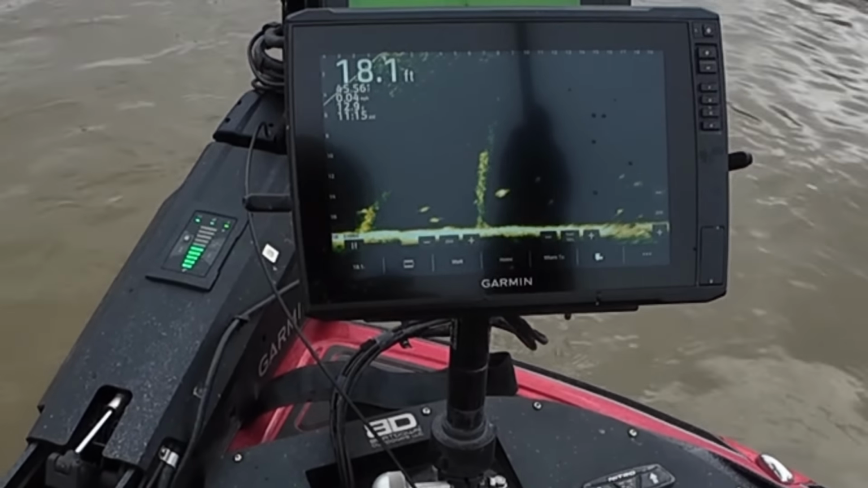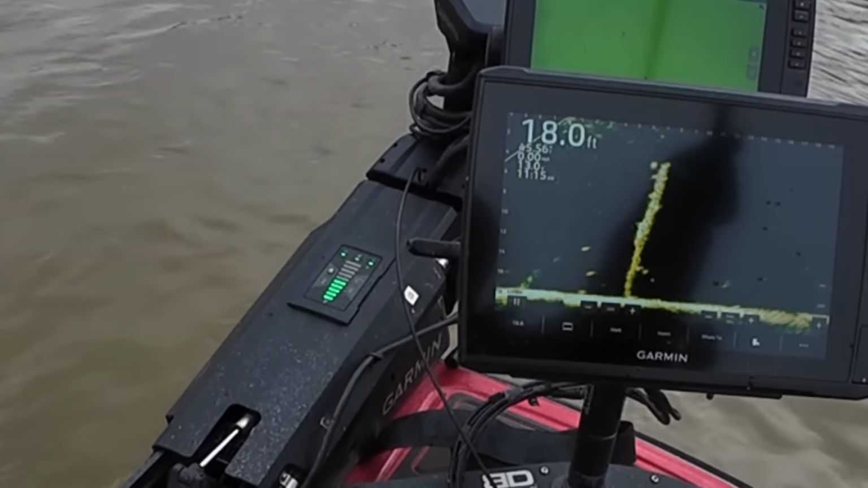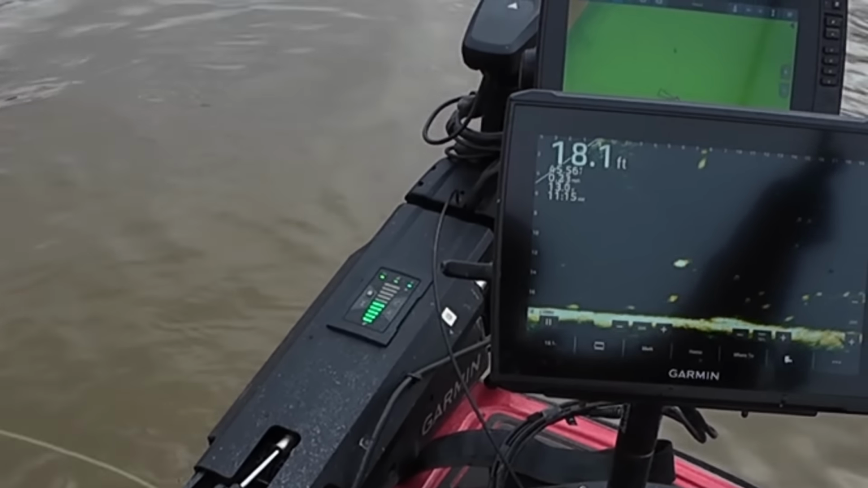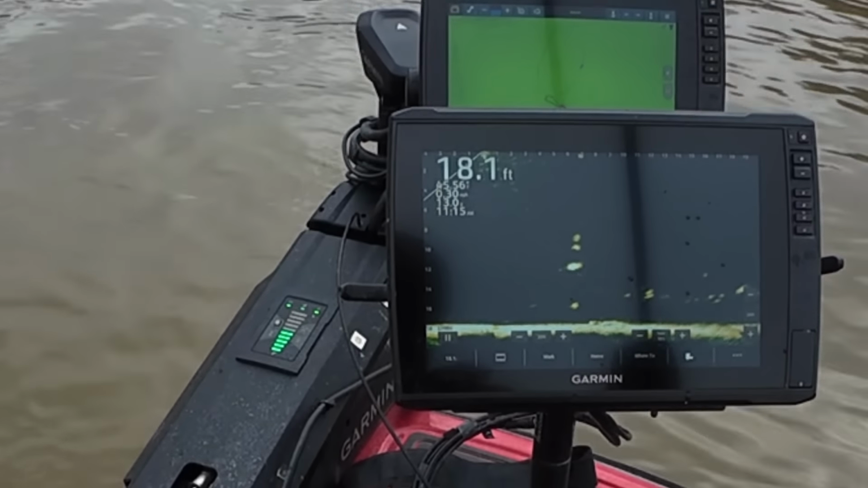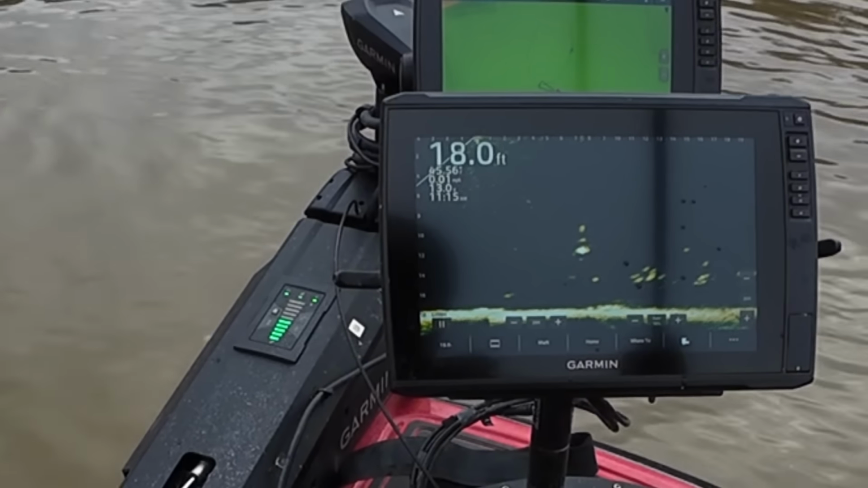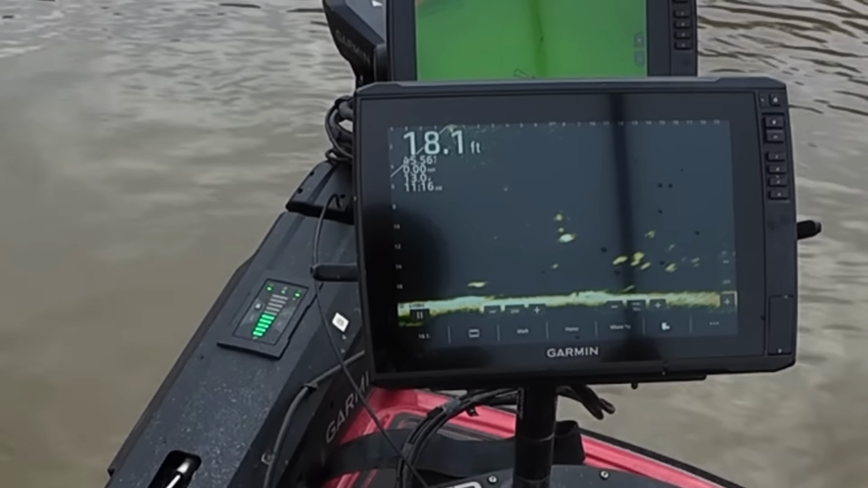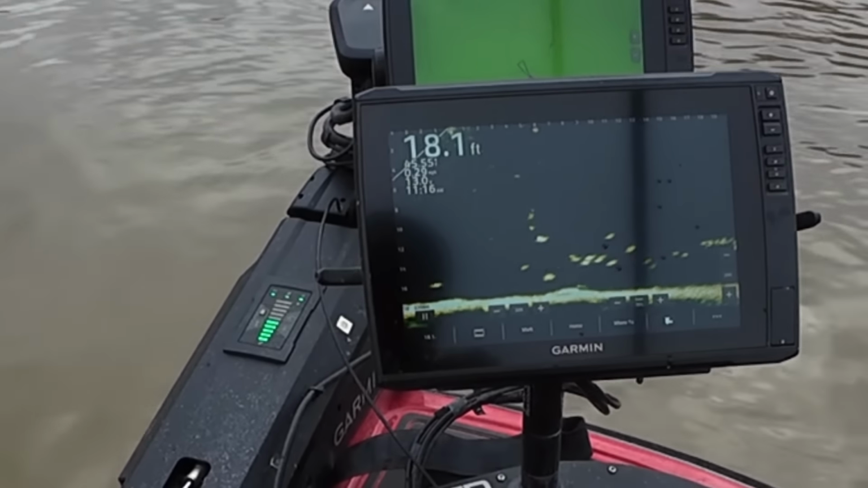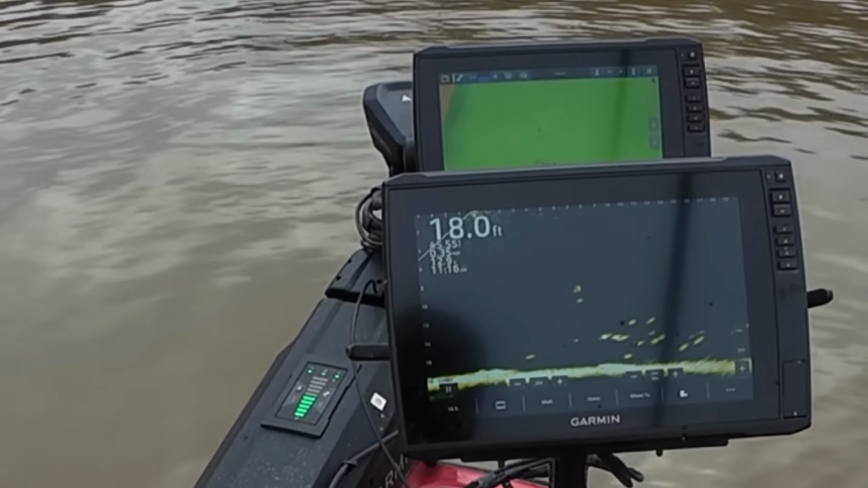Let me find where my jig is. I'll get another shot on him. Let's see, right a little bit. He's going back out here. Okay, we're going down. Right there. Come on, you can't resist that. I'm right on his head. Just gotta get him to turn around and eat it. He wanted no part of it. Took off. Let's find another one.